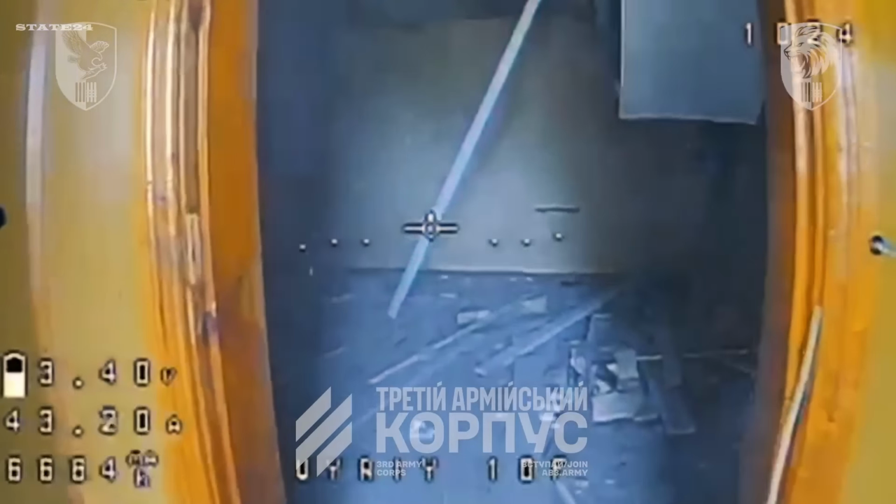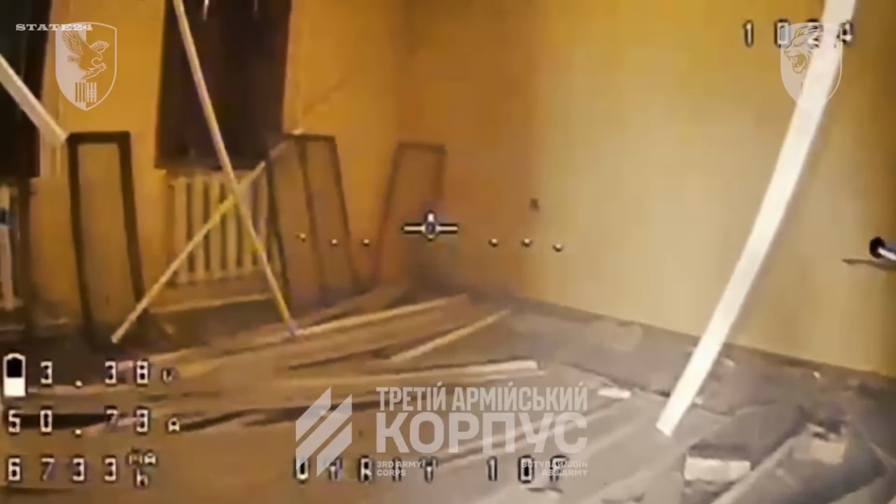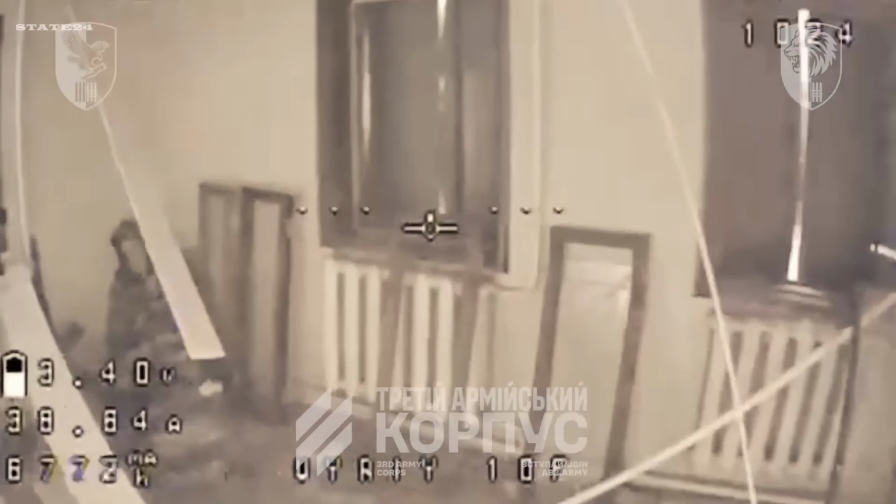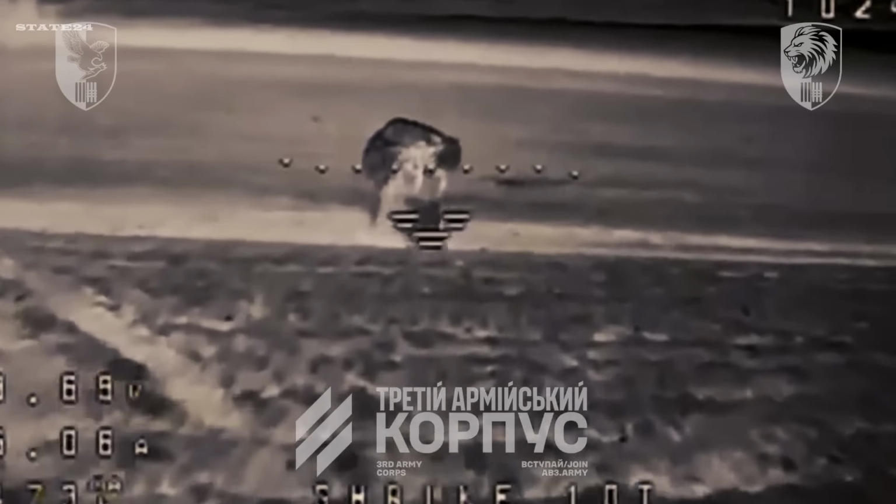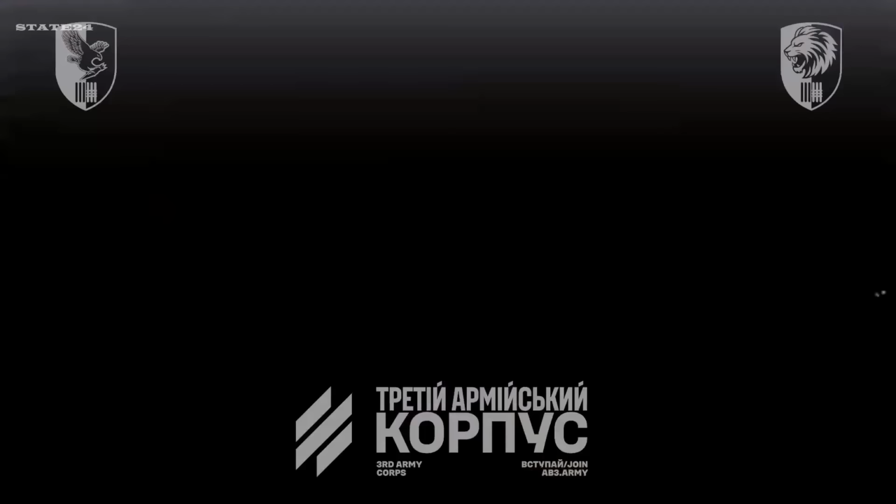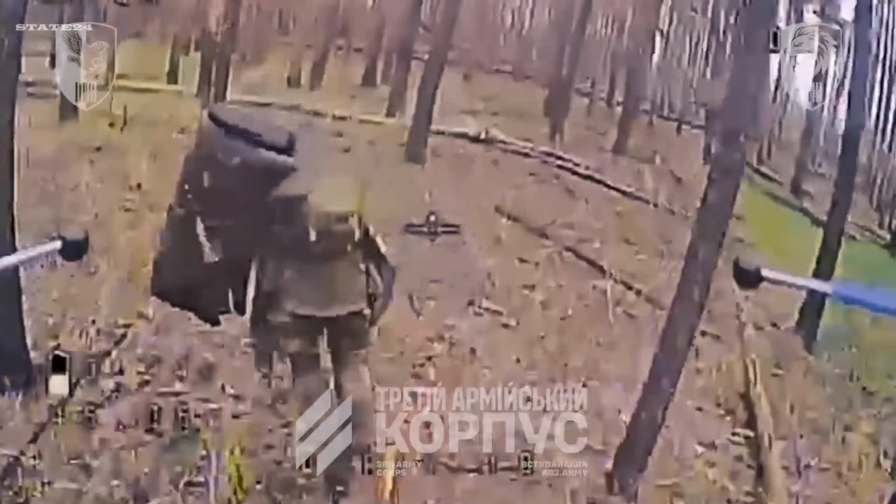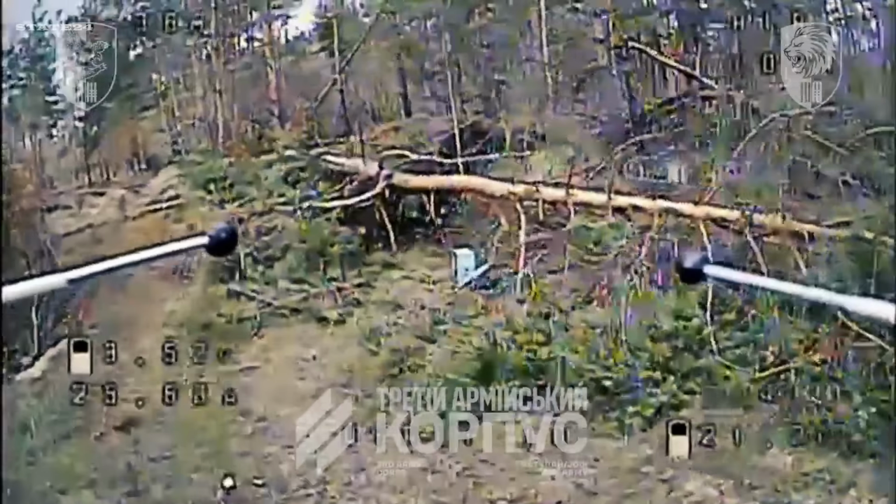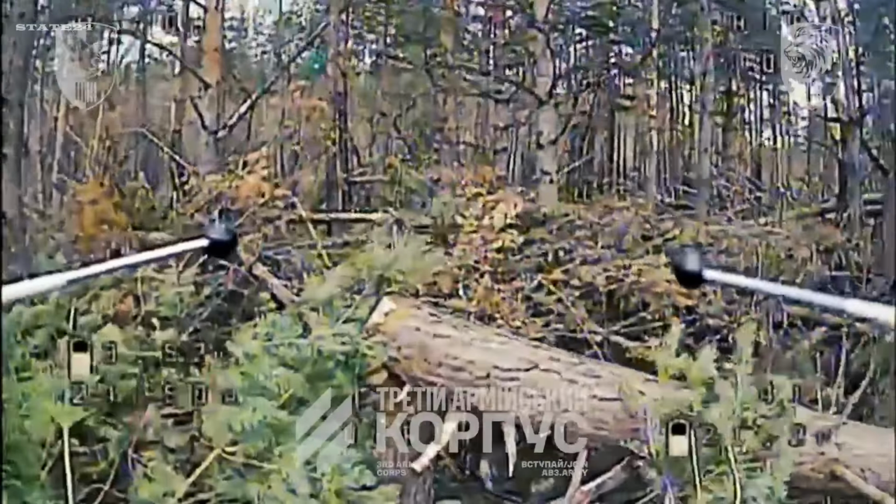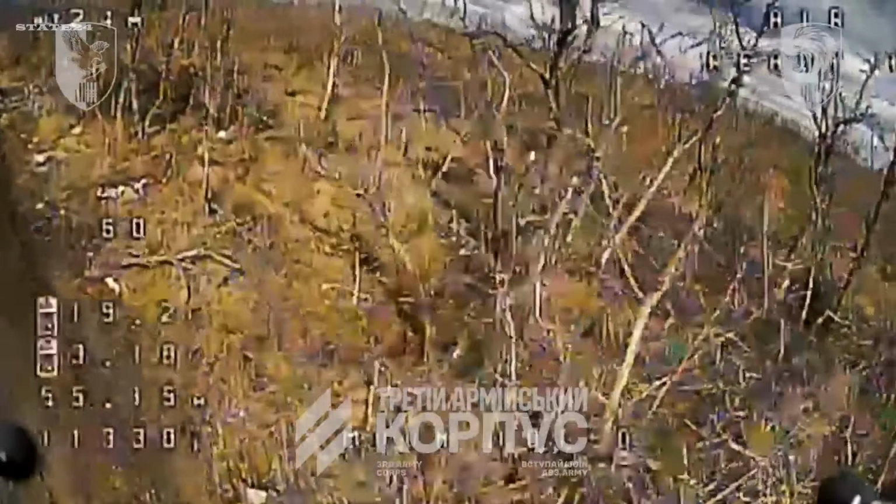A Ukrainian FPV drone operator shot a Russian soldier hiding inside while conducting a reconnaissance mission in abandoned houses. These footage were recorded this week during drone strikes carried out by Ukraine's 3rd Assault Brigade in the Donetsk-Pokrovsk region. Watch them carefully, because what you're about to see clearly shows one thing: drones have become the most dominant weapon on the battlefield. In strike after strike, the same pattern emerges.